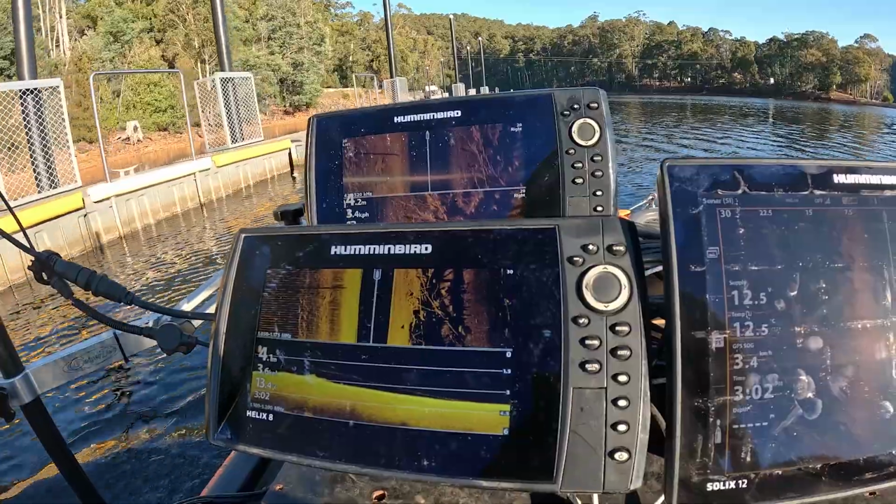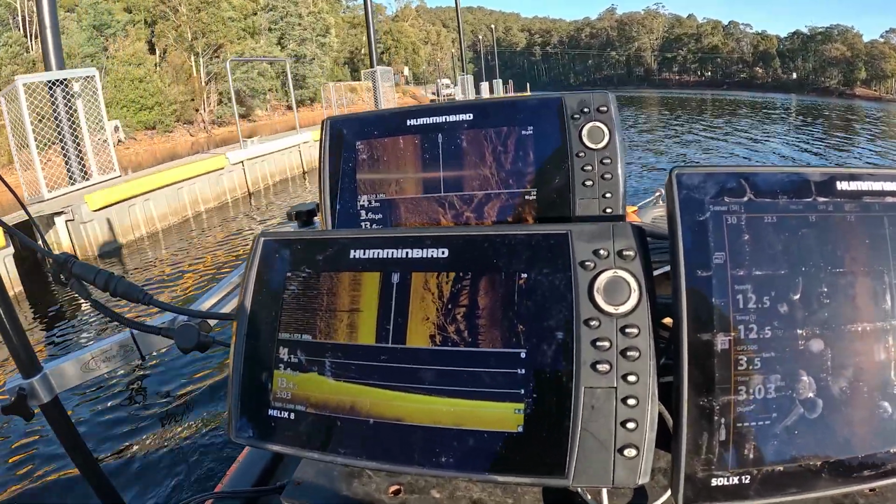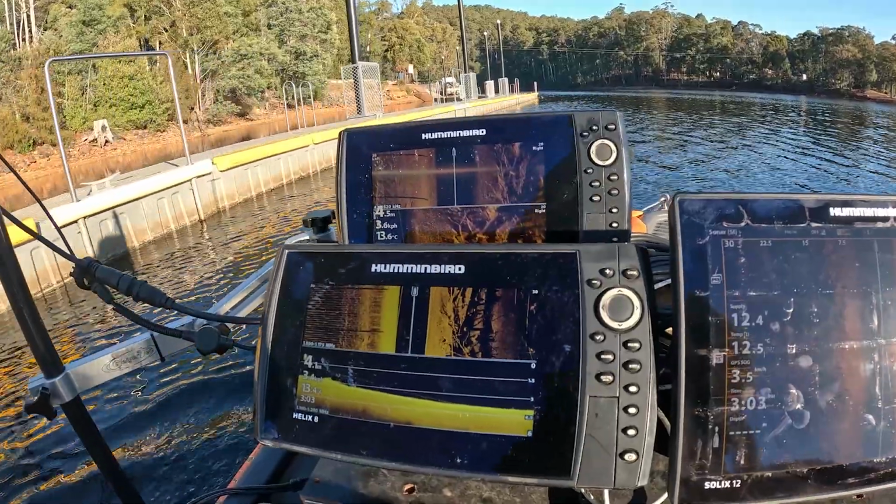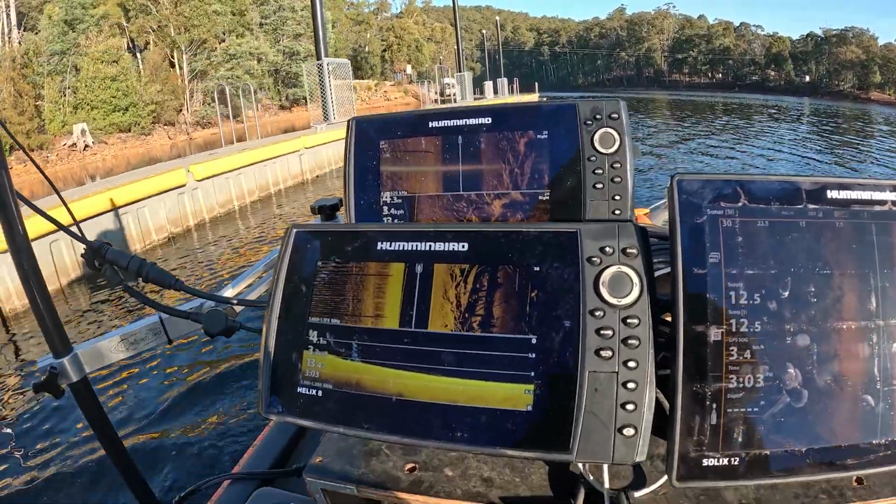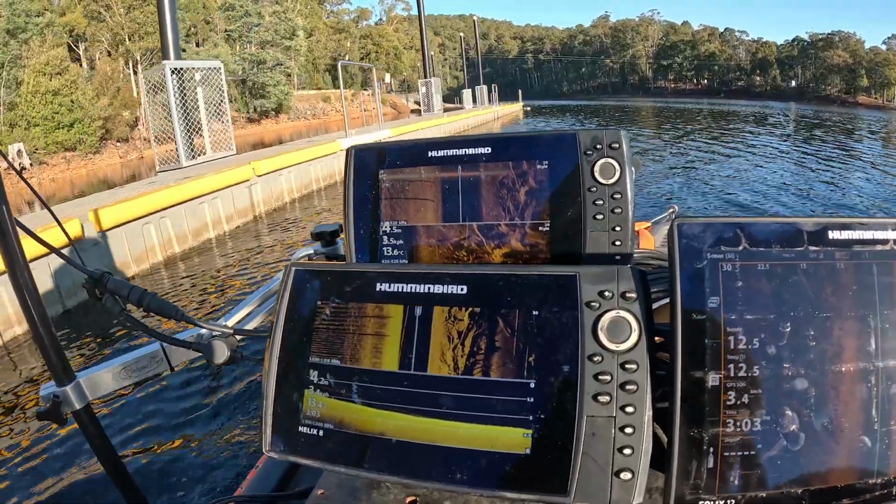4 metres deep here, nice and shallow, relatively shallow anyway. Still plenty deep enough to hide a 1 metre 7.4, I think it was, 1740 millimetres.